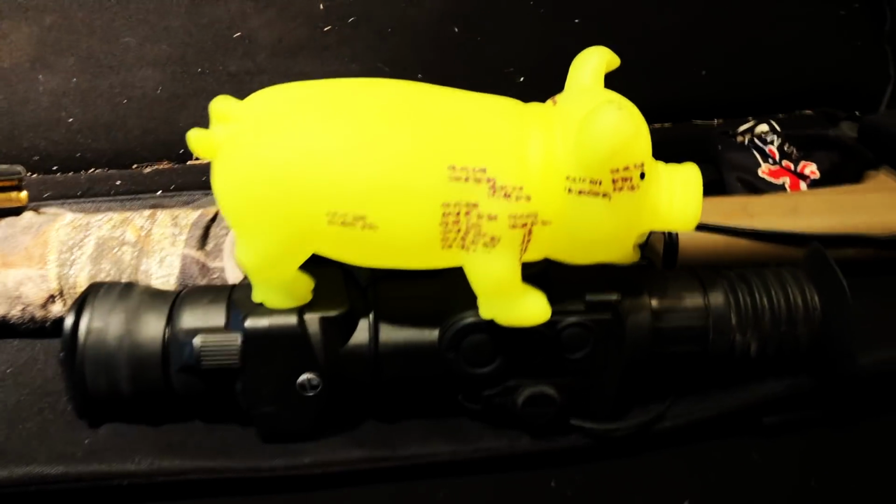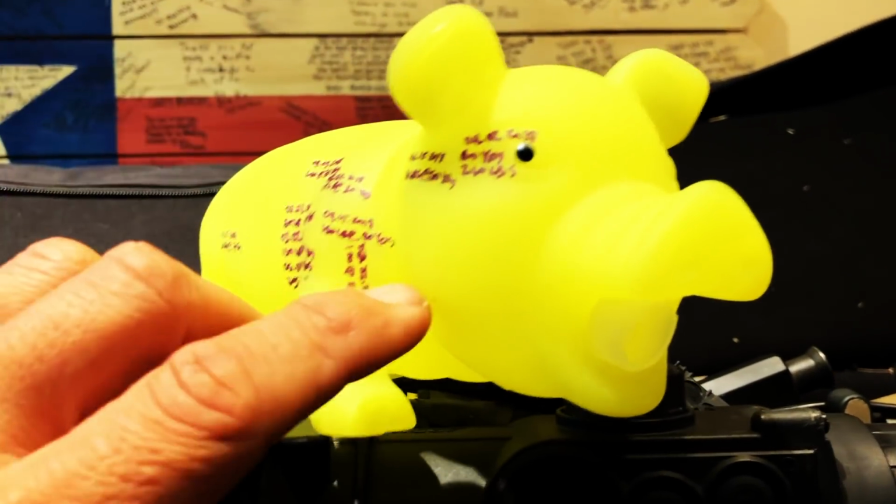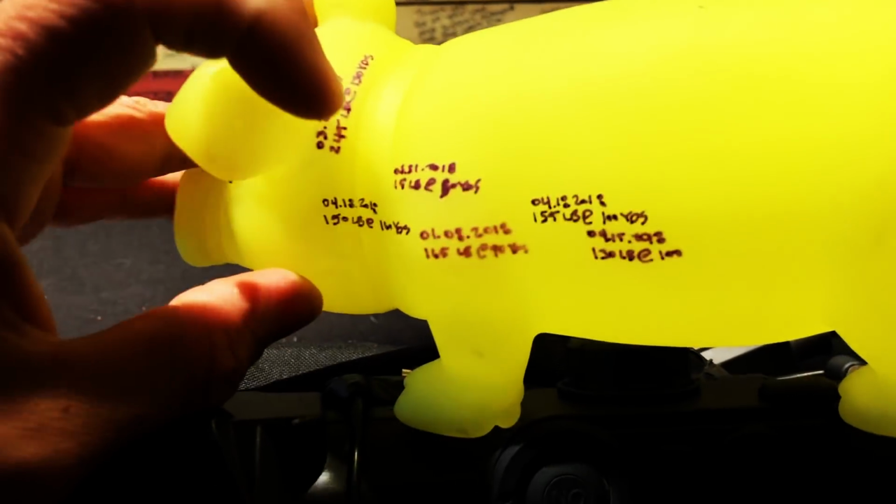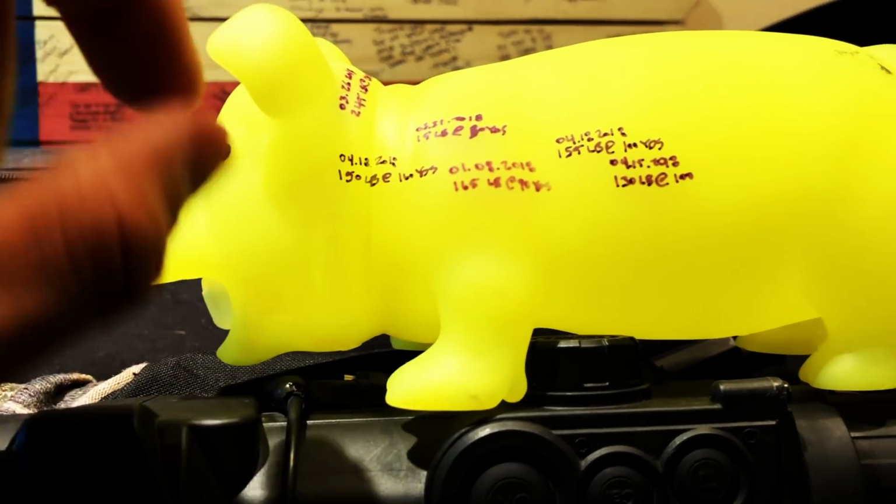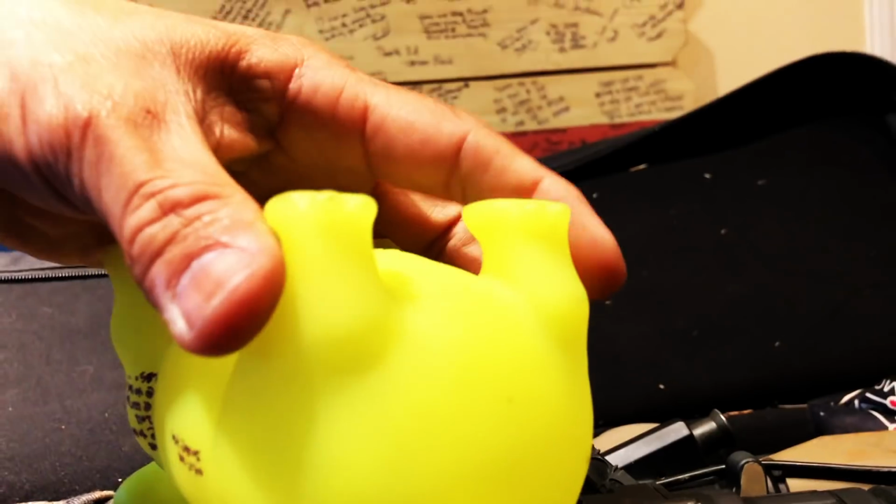So people have asked me where my favorite place to shoot a hog is. And if I am within 100 yards, I am going for a headshot, as you can see here and as you've seen in my other videos. My second favorite place to shoot a hog is right here in the neck, because what that does is it separates the head from the spine. Mr. Piggy's going to kick over and he'll do his little dance, but he is over with.